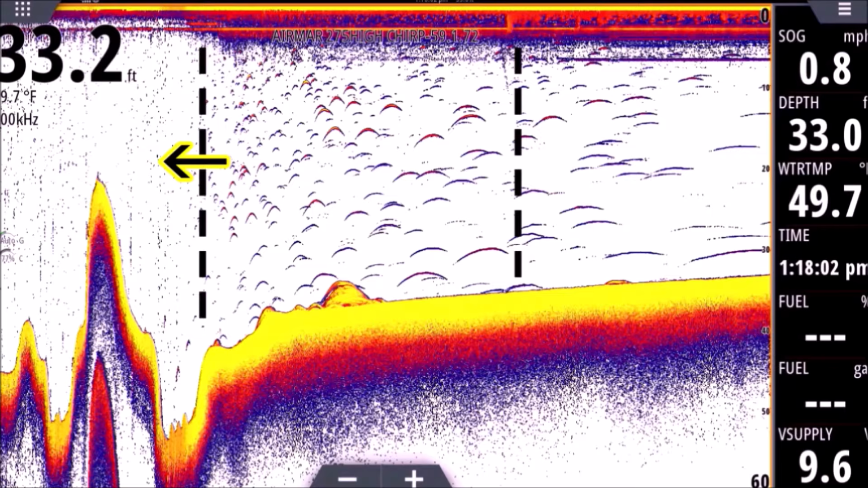Because we're going so fast, our transducer is moving so fast. Each little shad only had a chance to maybe absorb one ping. For argument's sake, let's say they absorbed one ping, okay? So we're cruising quick, one ping hits it, and it shows up as one little dot. So they all look like little dots.